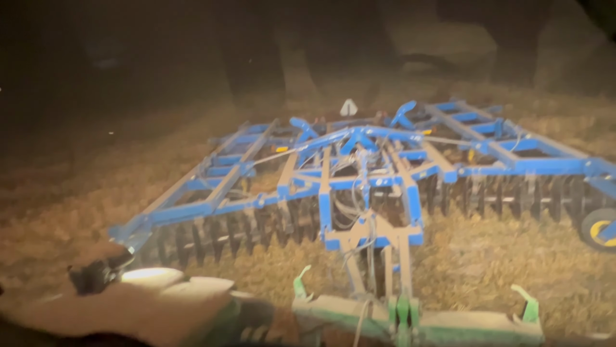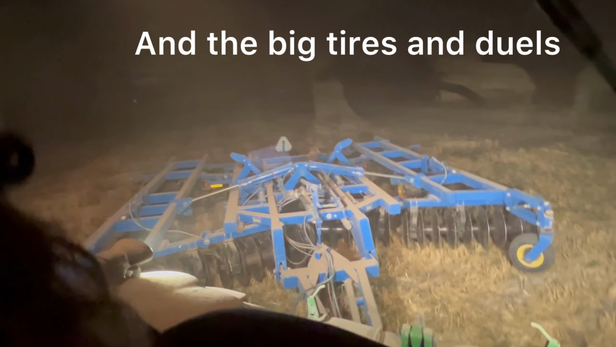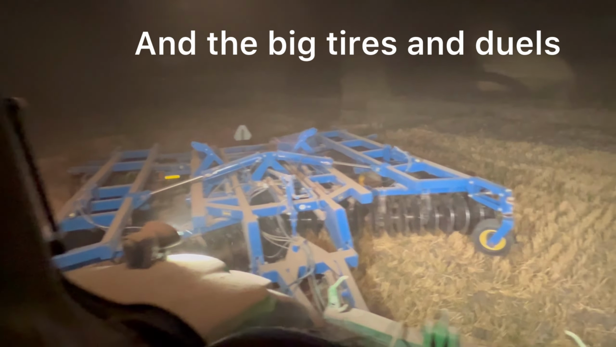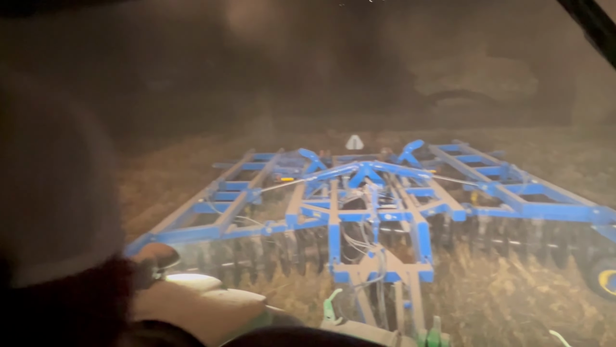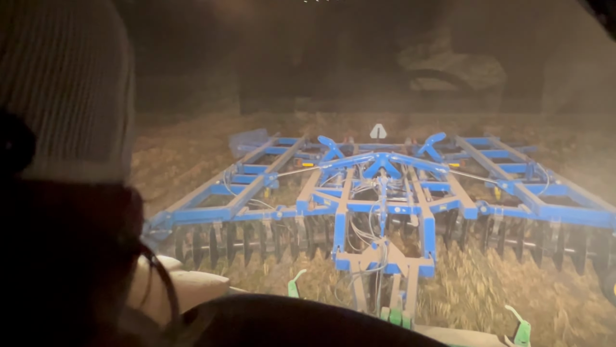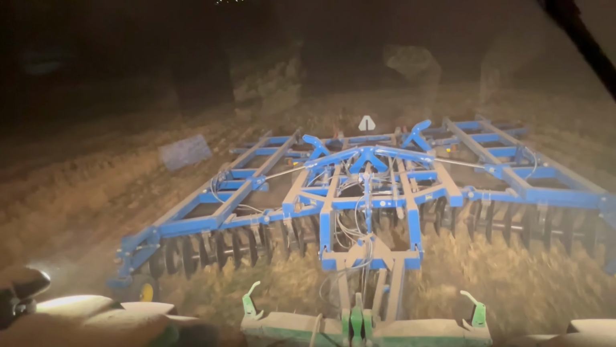That's alright. You're doing good. And another reason this is a good baler tractor is the suspension. Too bad we don't have a baler. I keep telling Dad to get a baler, and he won't get a baler. I love balers. I wish this tractor could smoke. Well, it's too dark to see the smoke anyways.